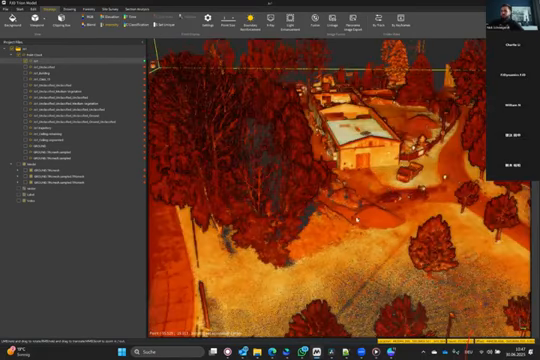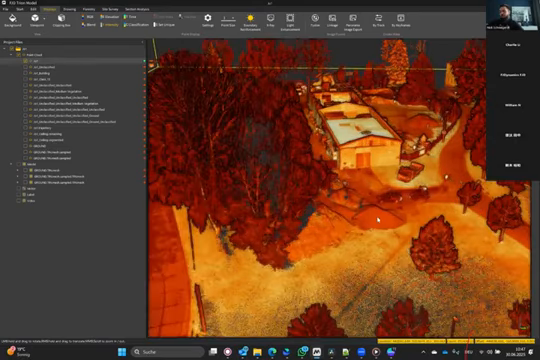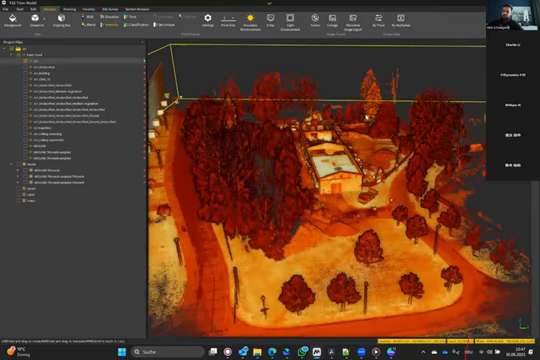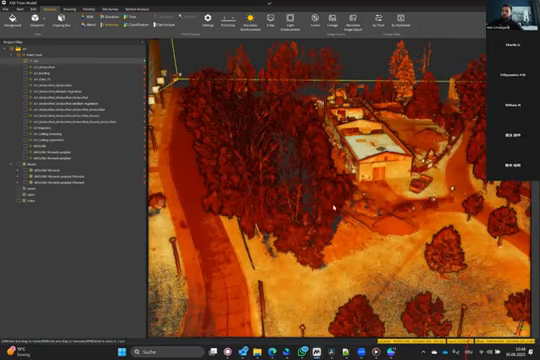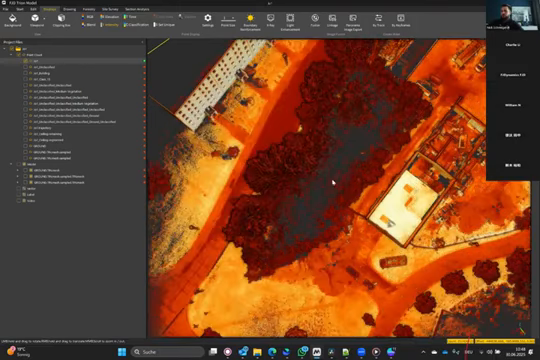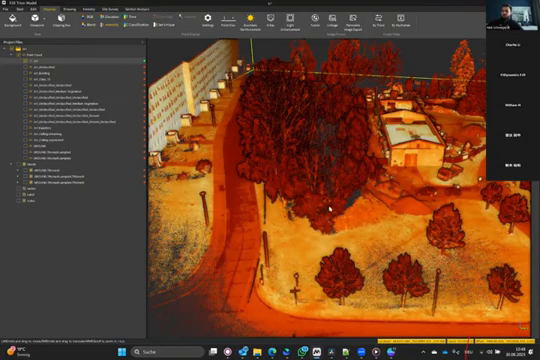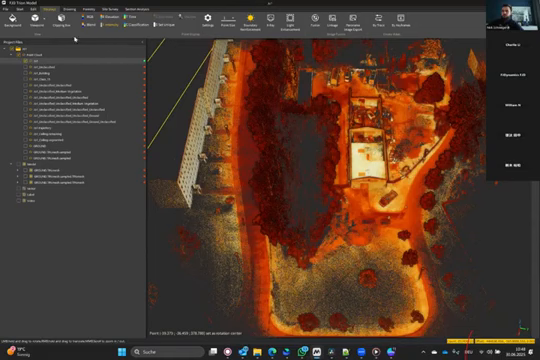I started by scanning the whole environment, and pay attention to this area. I did not want to go through these bushes, so I left them like this. So we have a big hole inside here, and we have no information about the terrain inside here.